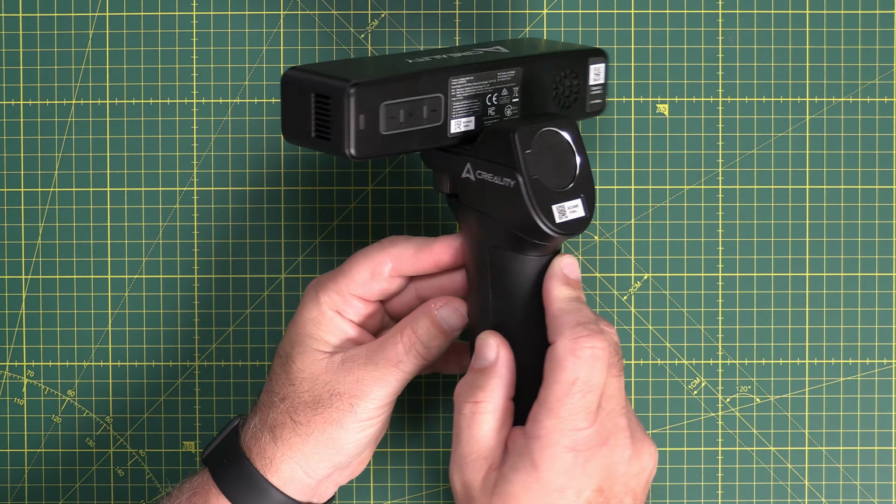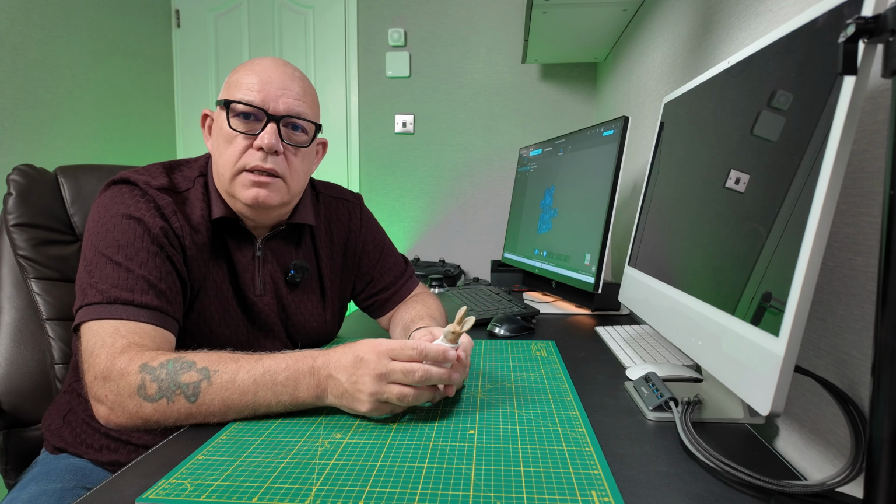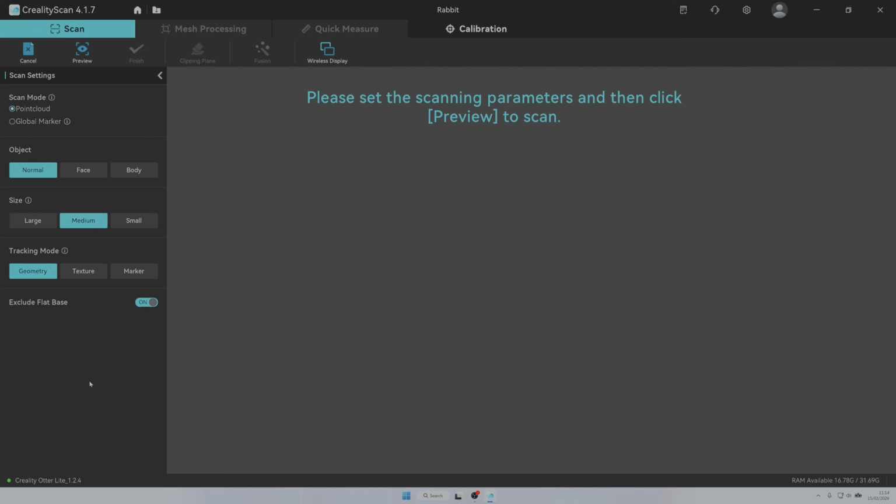Great little scanner. First of all, though, I've got to scan it. Now then, I ain't going to bore you through the scanning, so I'll speed up this next part of the video. Just for reference though, when I'm scanning this, I'm going to be using small mode. It's going to be in normal object, and in small mode because it is a small item and I want the detail to be quite high.